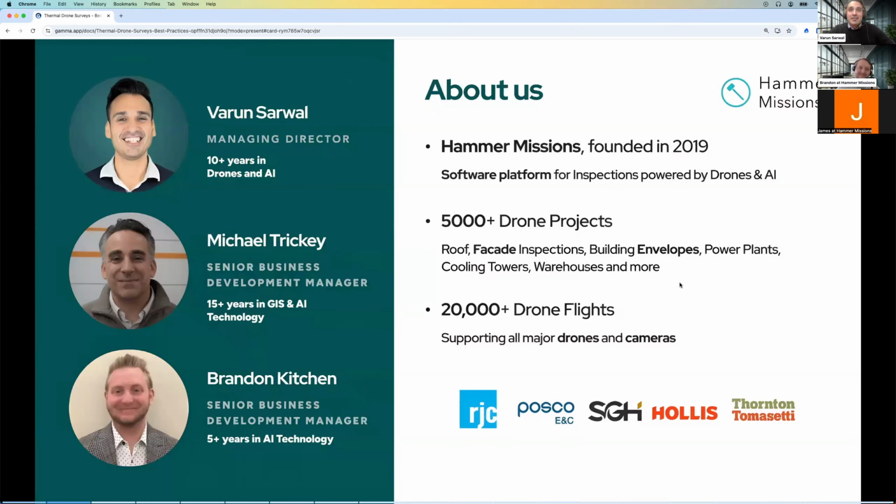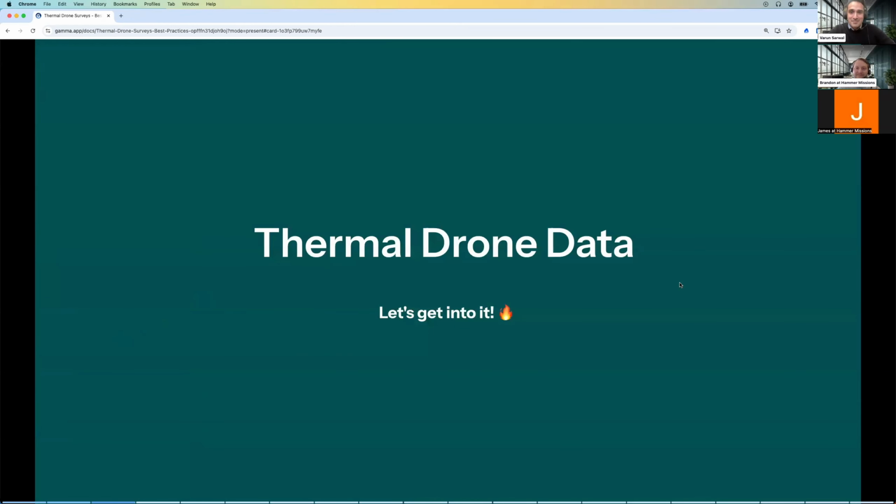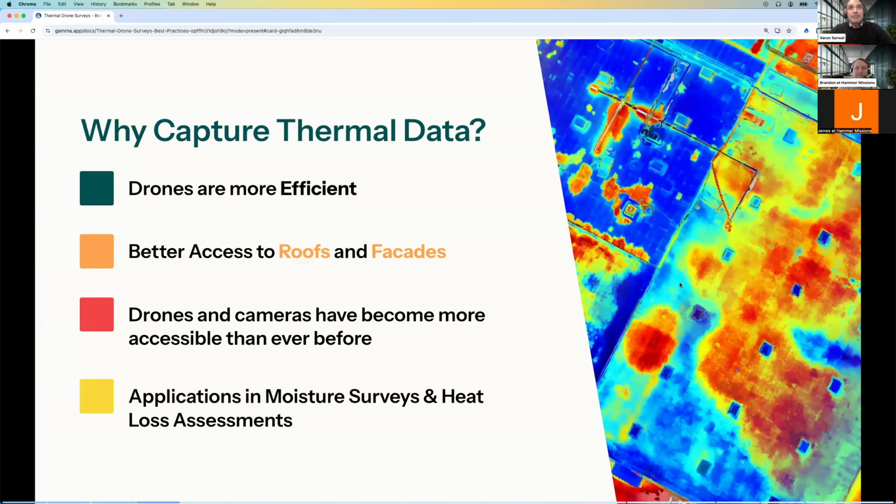With that, let's get into thermal drone data. Before we go into workflows and tips and tricks, I want to motivate why thermal drone data, and why capture the data in the first place. Essentially, it boils down to four main reasons. When we're speaking to clients and different stakeholders, it's quite important to always motivate why use thermal data with drones.